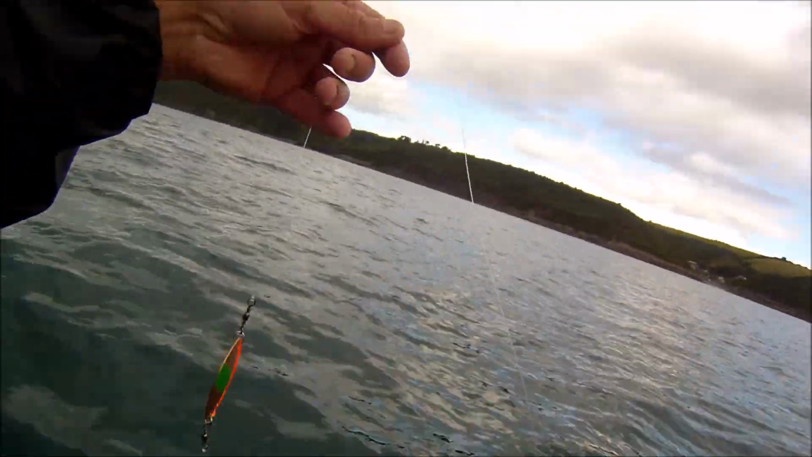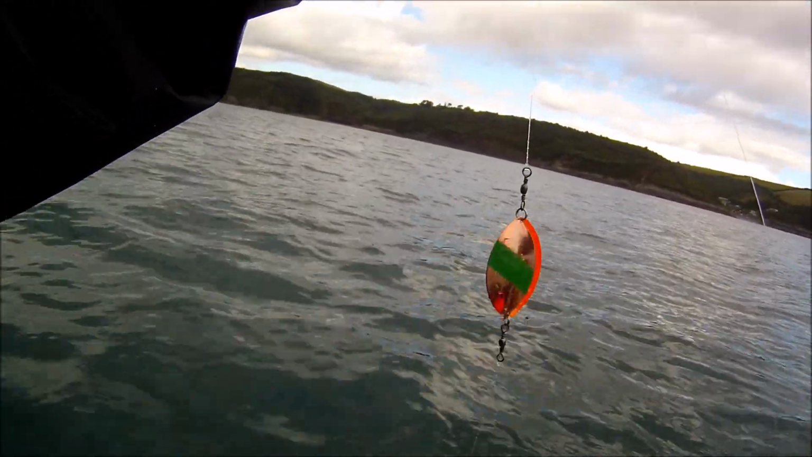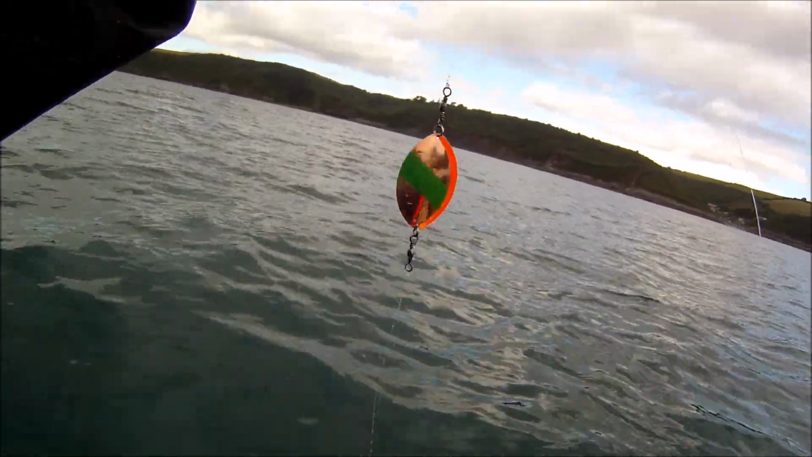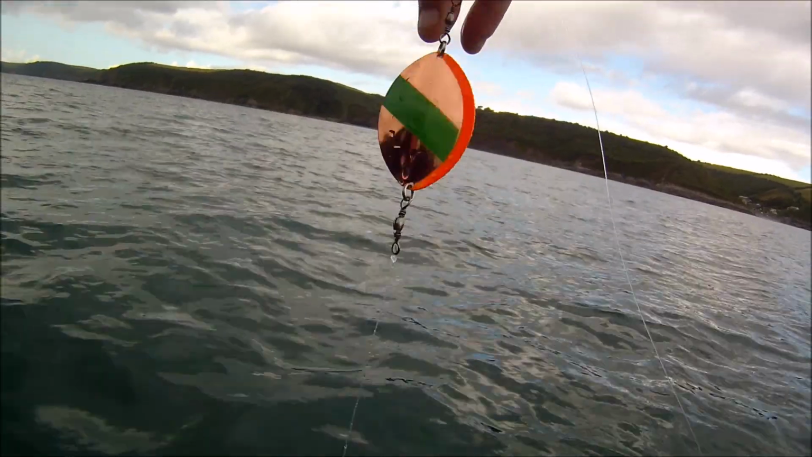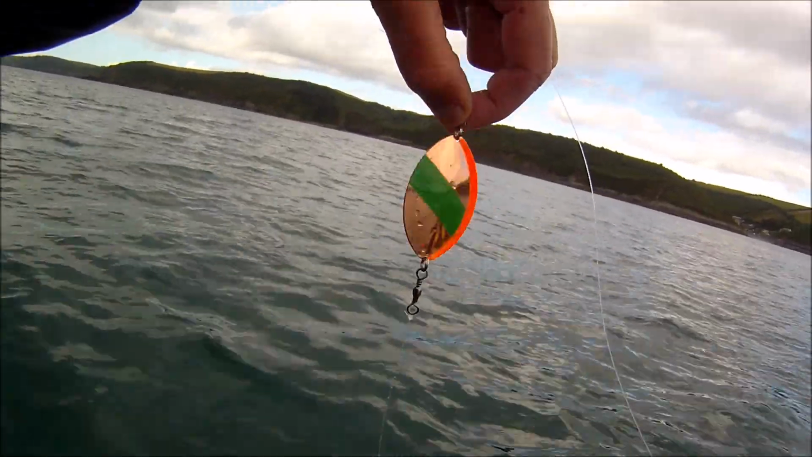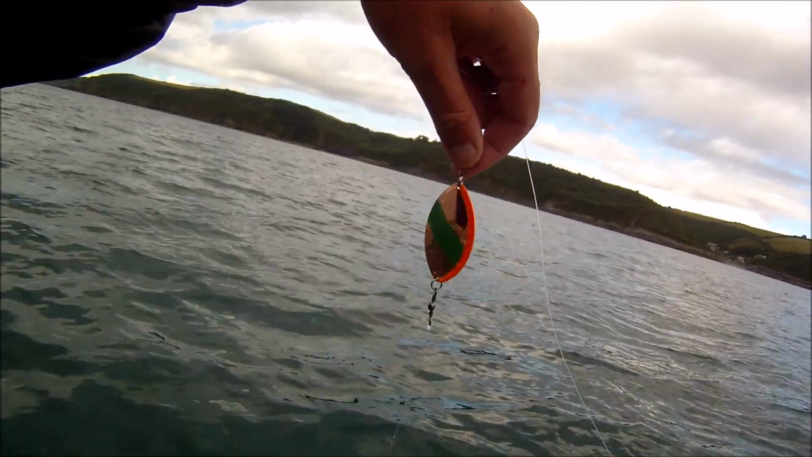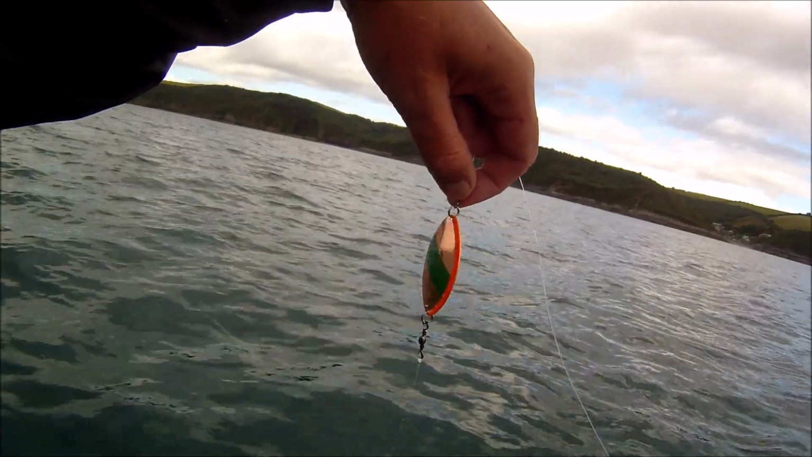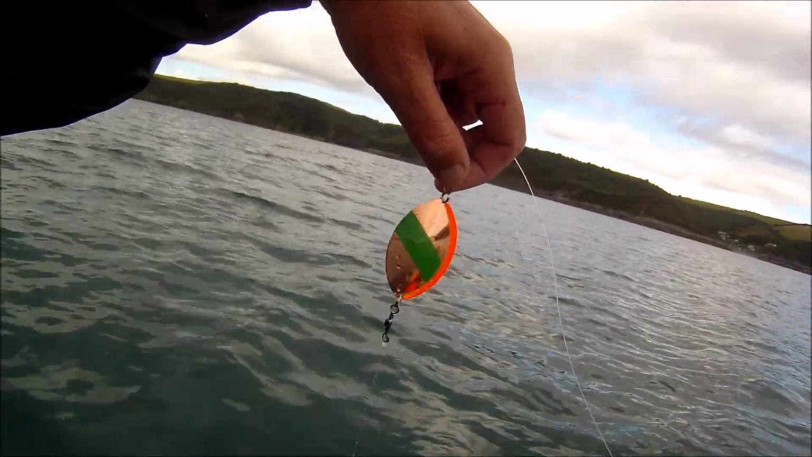And then the business end, I've got a trace which is about 4 or 5 foot long, and just before the hook I've got an attractor spoon tied. It's an inline spoon, so rather than rotating, what it's going to do, it will just flutter in the tide, and hopefully that'll be an added attraction for the turbot. And of course, plaice will be attracted to this as well.